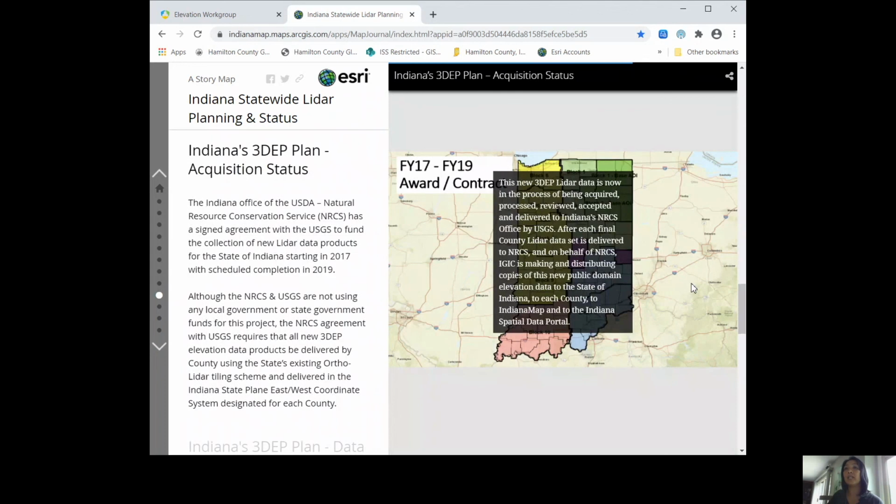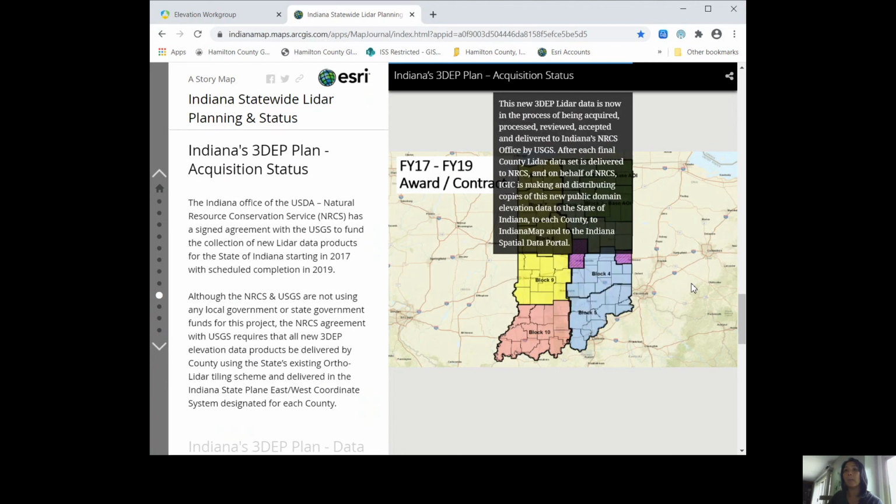This new 3DEP LiDAR data is now in the process of being acquired, processed, reviewed, accepted, and delivered to Indiana's NRCS office by USGS. After each final county LiDAR data set is delivered to NRCS, and on behalf of NRCS, IGIC is making and distributing copies of this new public domain elevation data to the state of Indiana, to each county, to Indiana Map, and to the Indiana Spatial Data Portal.